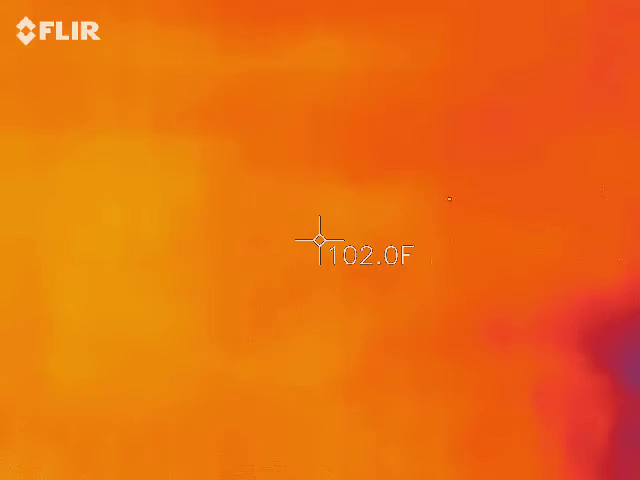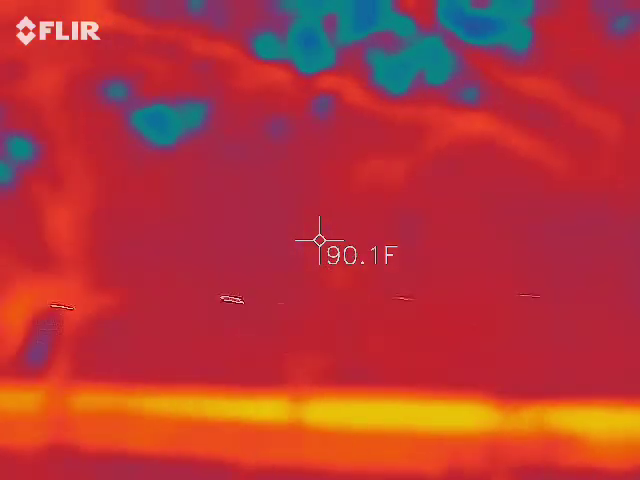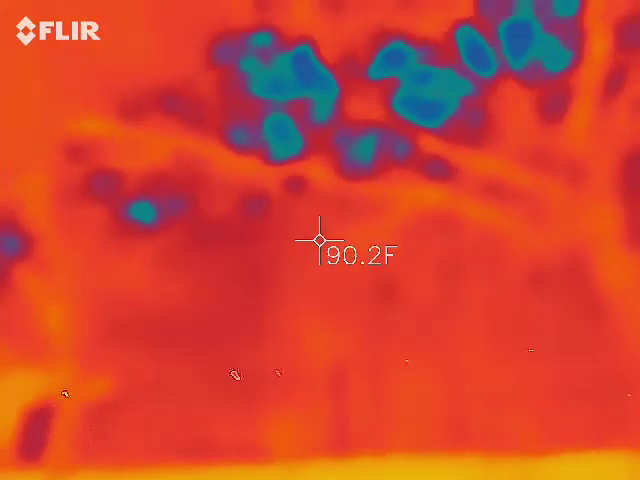If we take me out, I'll make sure my hand's not in the way, it's going to fluctuate. You guys kind of see how it all changed and there's more oranges and yellows in there now? If we put me back in, I know you're looking real hard, and then it's going to fluctuate back up again. So what we're looking for here are those blue spots.